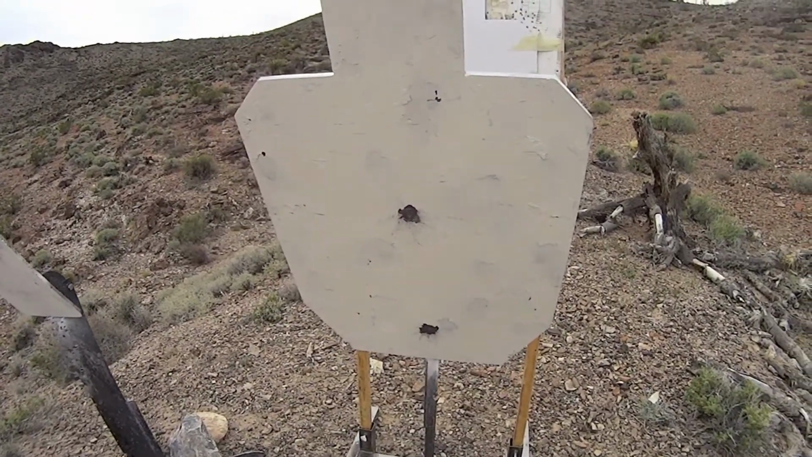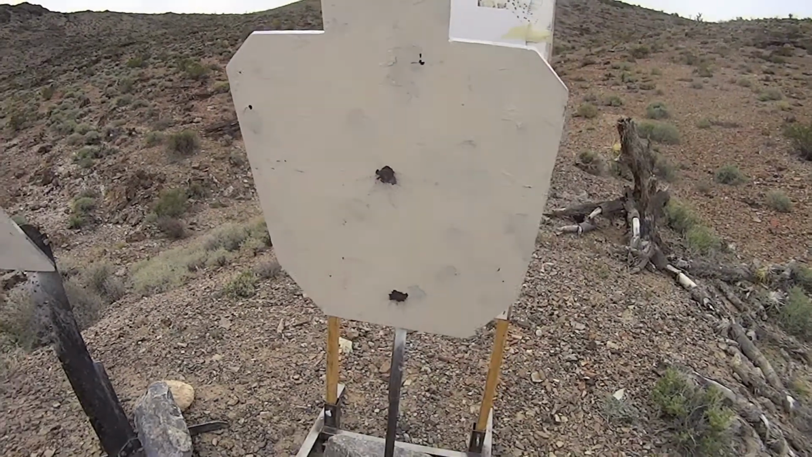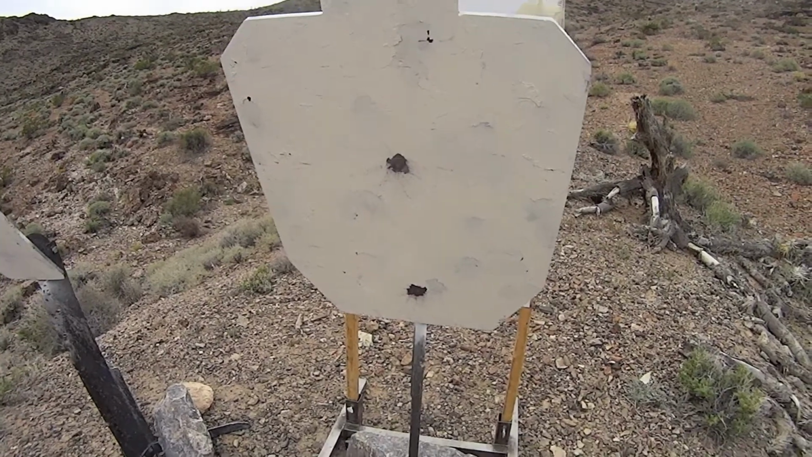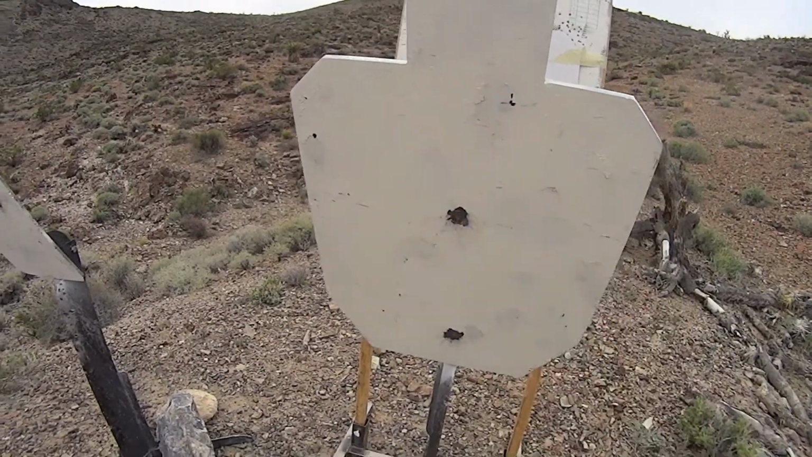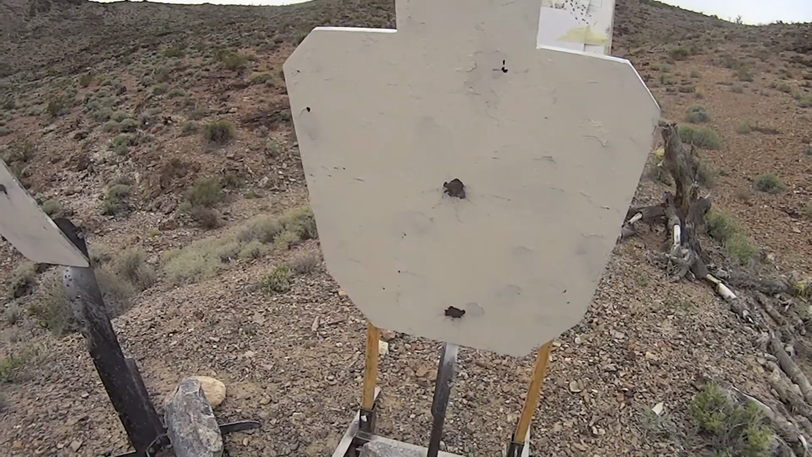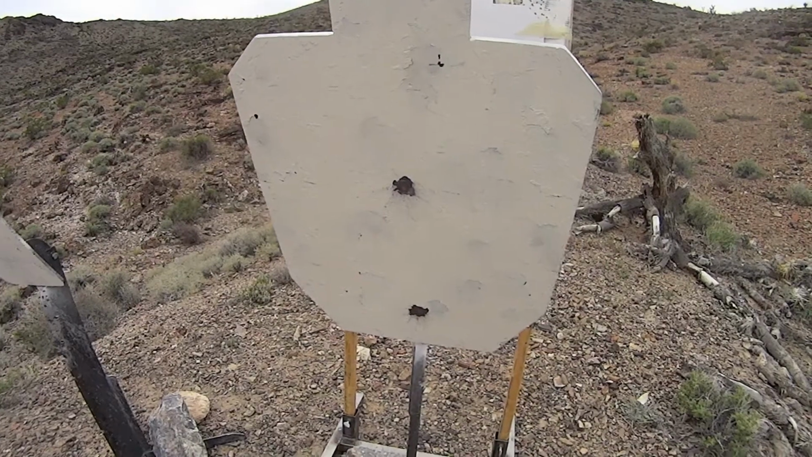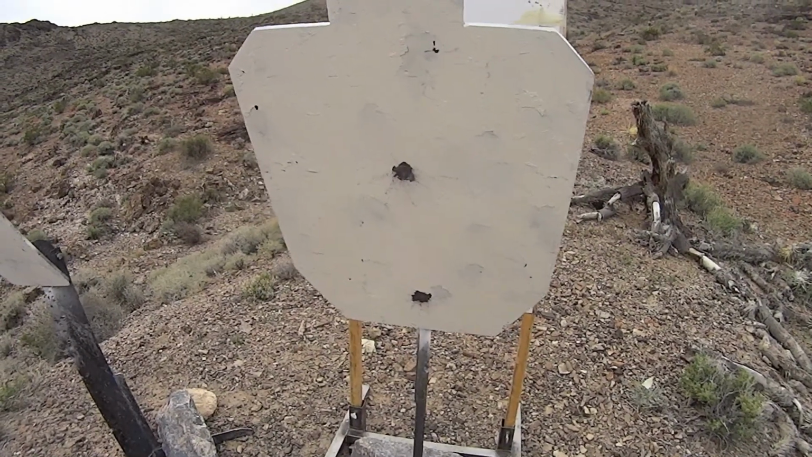Alright, so we have our shots from 400. We have one dead center and one center but low, so not bad, all things considered. Considering there's no real heat source here, I'm just using the outline of the cardboard backer to give a little contrast so I can make out the blob, if you would. Looks like our ballistic software worked quite well. It's fairly accurate. May have to tweak the data a little, but overall pretty good.